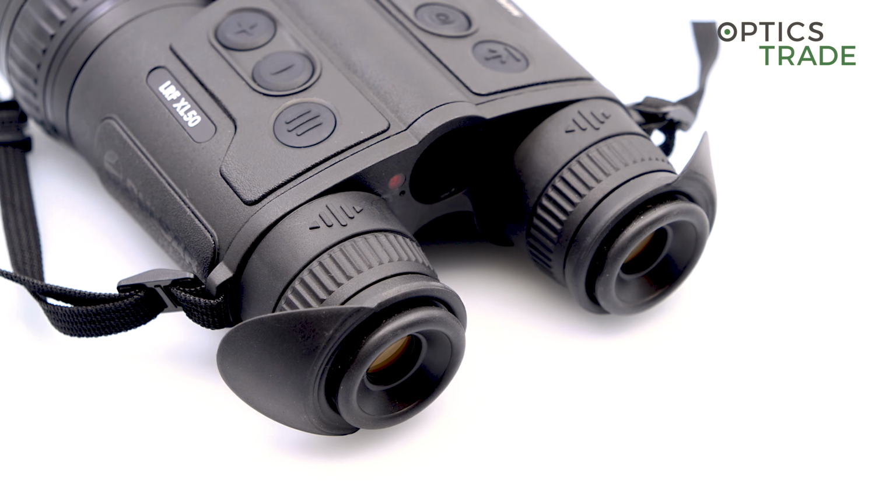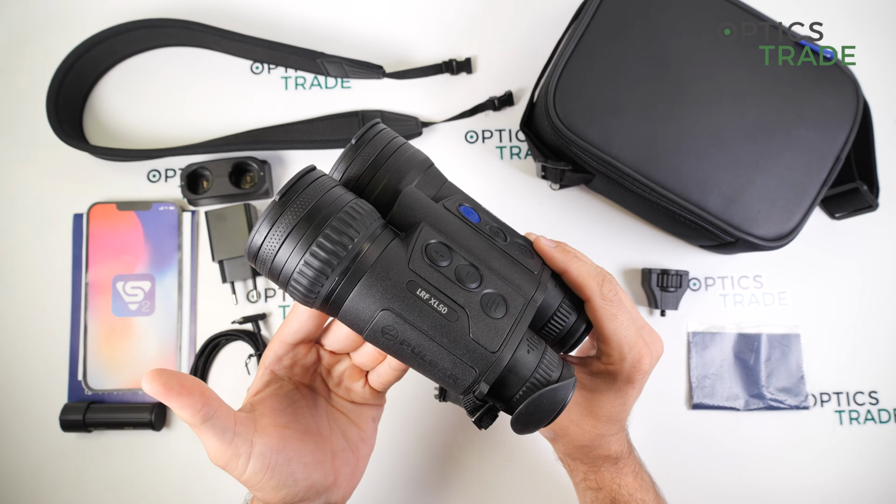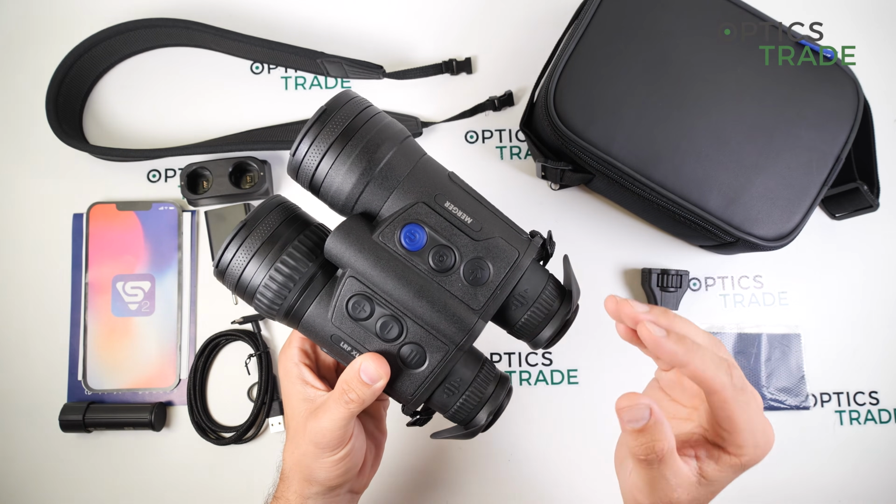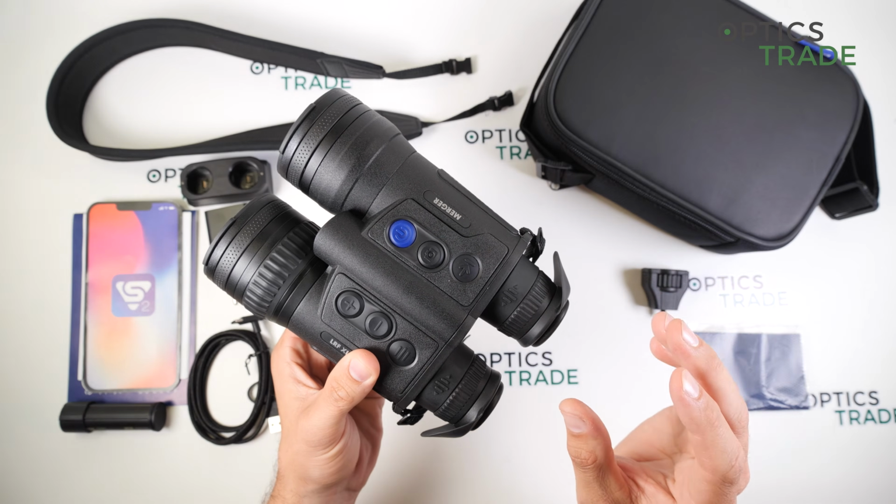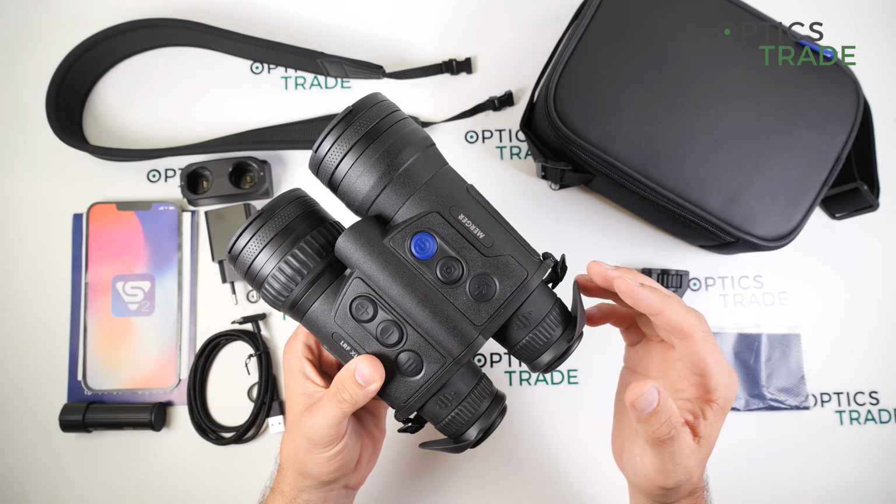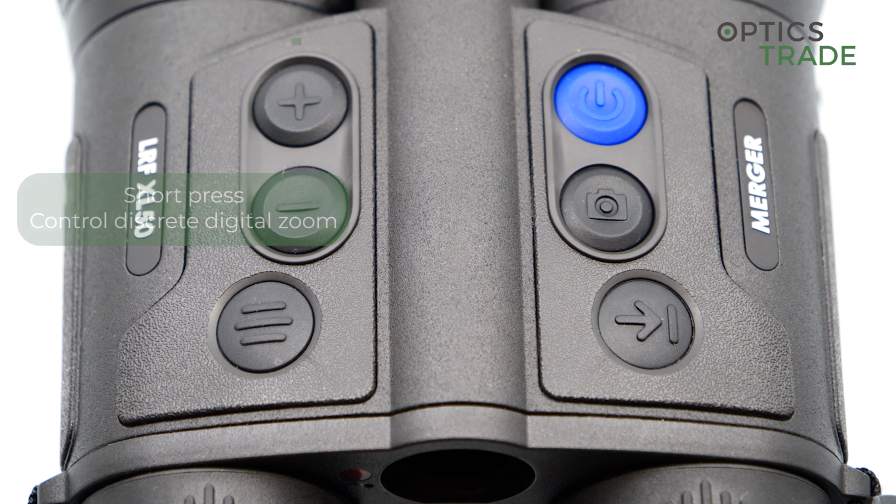Now for the optical specifications, the device has an analog magnification of 2.5 times, but you can go with the magnification all the way up to 20 times zoom, so really a lot. Like all digital devices, the more you go up with the magnification, the worse the image gets, because you zoom in on the pixels.